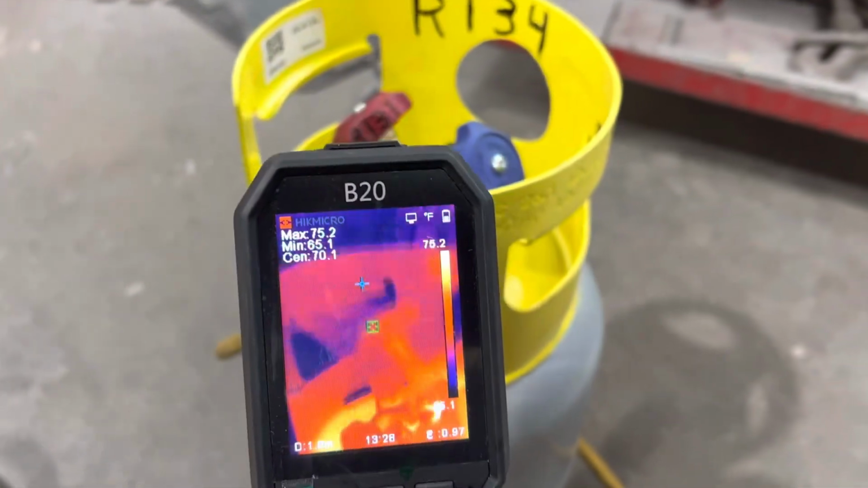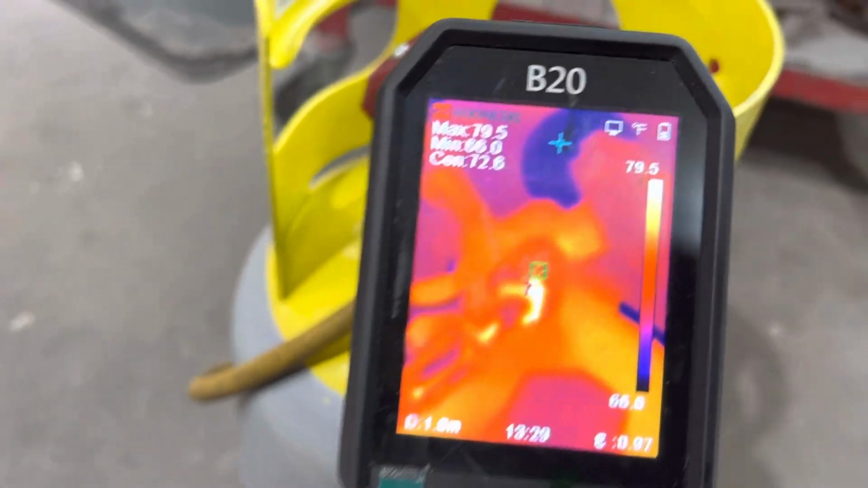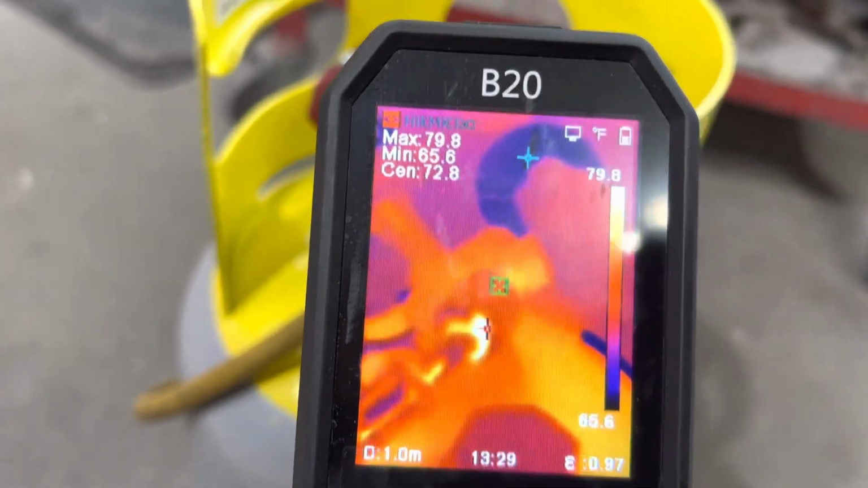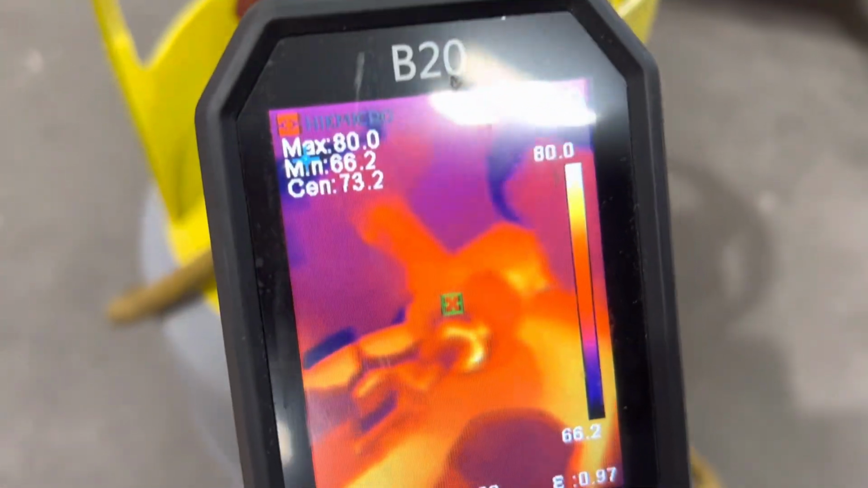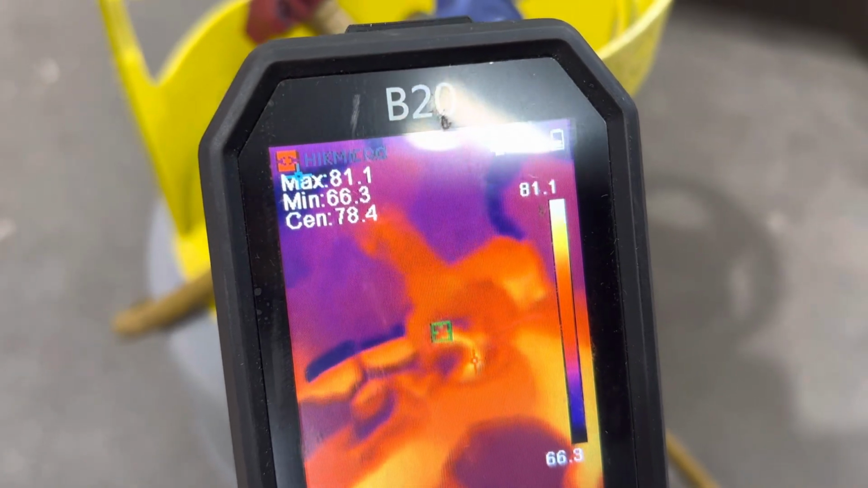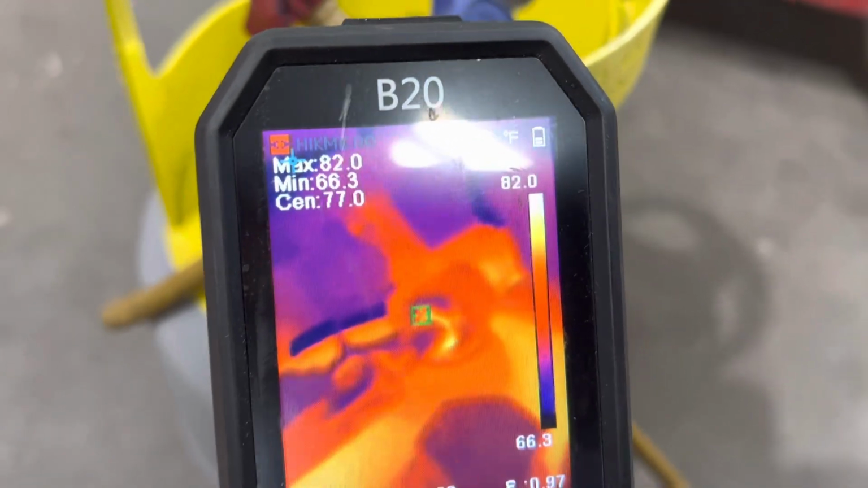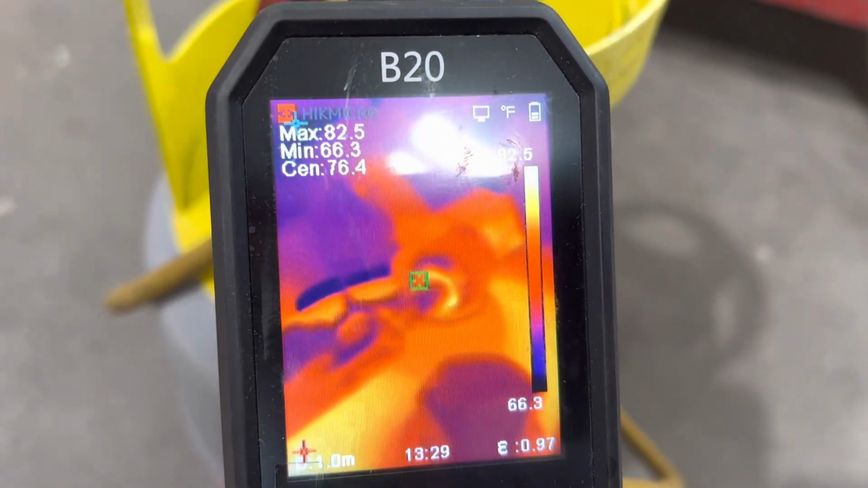And I'm trying to get the glare out of your eyes. There we go. I'm getting center. It's going to take a little while. So the maximum temperature is now 80, 81, and you can see it going up by tenths of degrees Fahrenheit, 82.